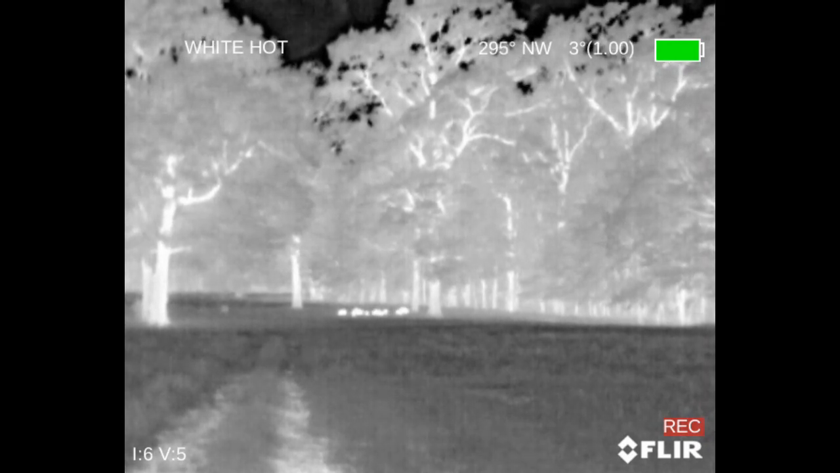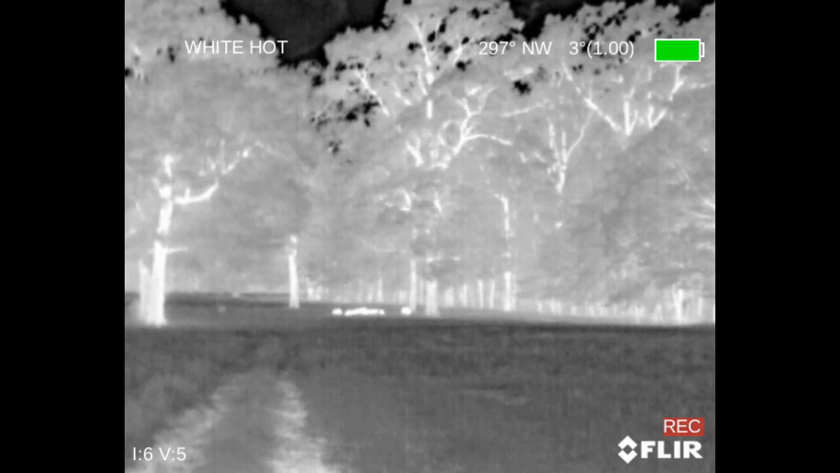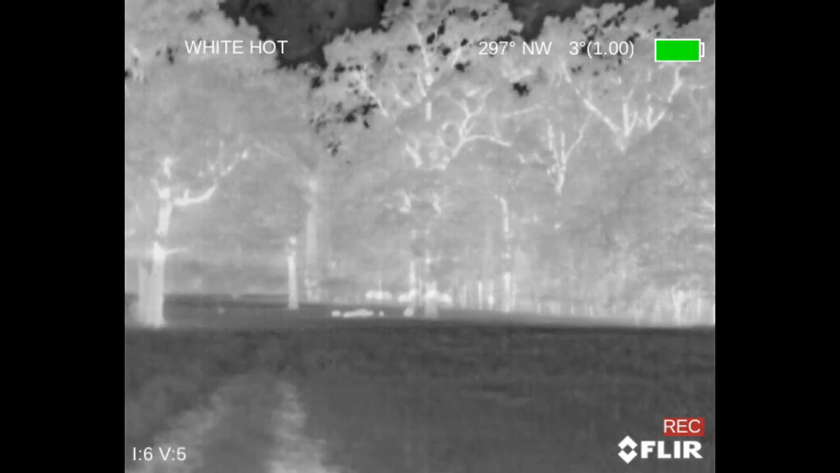Okay, this is the same group of hogs. We are now at 150 yards. And at this point, you're actually able to see that those definitely look like hogs. You can see those aren't deer. They're not calves. They're obviously not cows, not near big enough for that. That's clearly at 150 yards, those are hogs. So we got a pretty good idea of what we're dealing with now. So again, let's move up closer again.